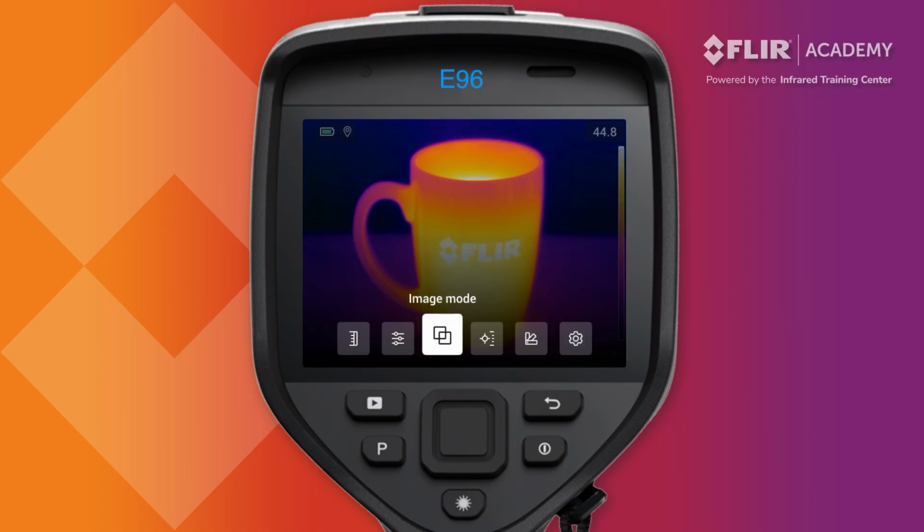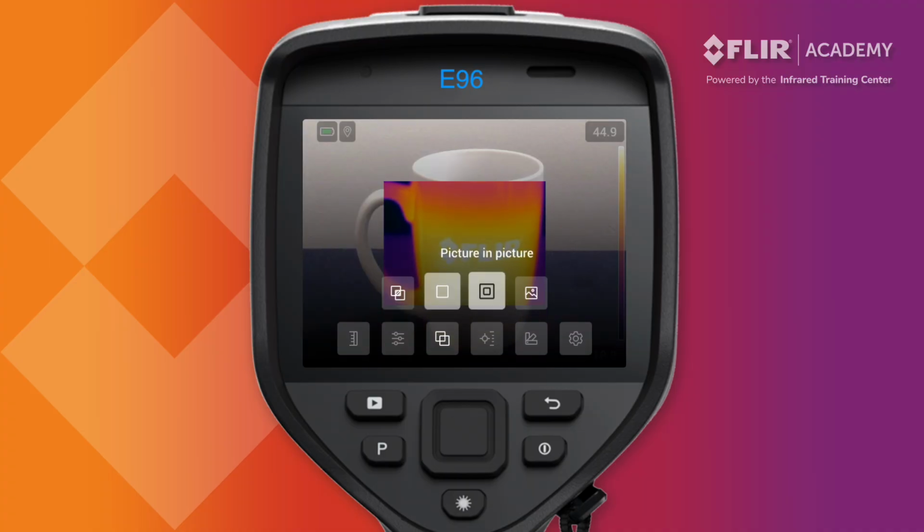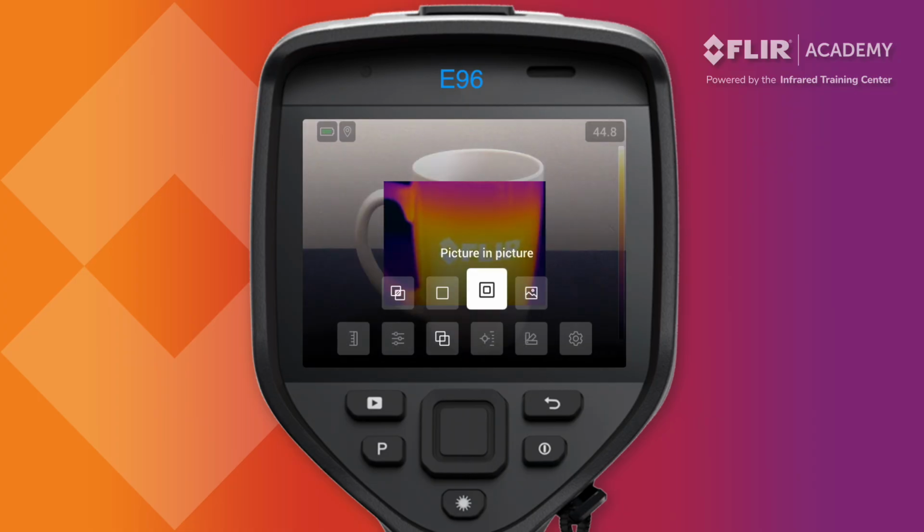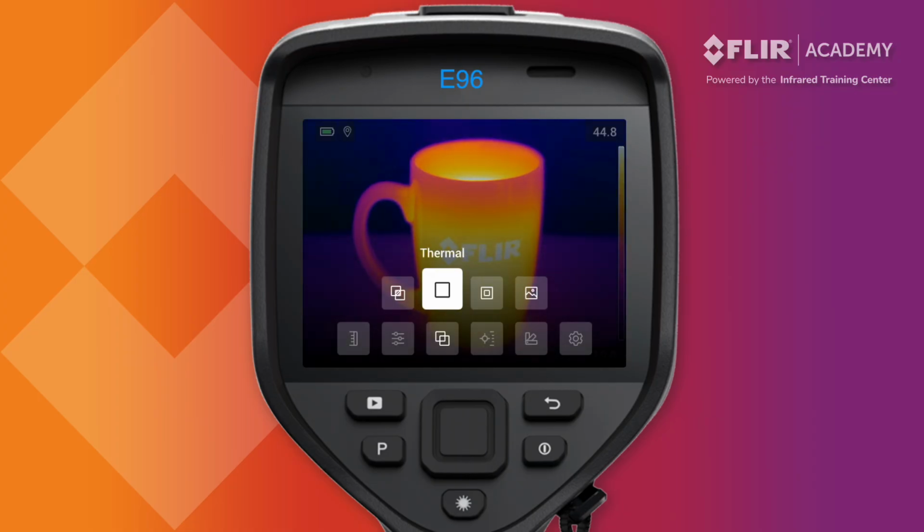Navigate to the main menu and select Image Mode to change this view setting. The following options are available: Thermal MSX, Full Thermal, Picture-in-Picture, and Digital Camera Only. Now, while many thermographers typically use full thermal, many others also seem to enjoy working with MSX as it provides both thermal and visible light data that enhances important details and helps you better identify your target.